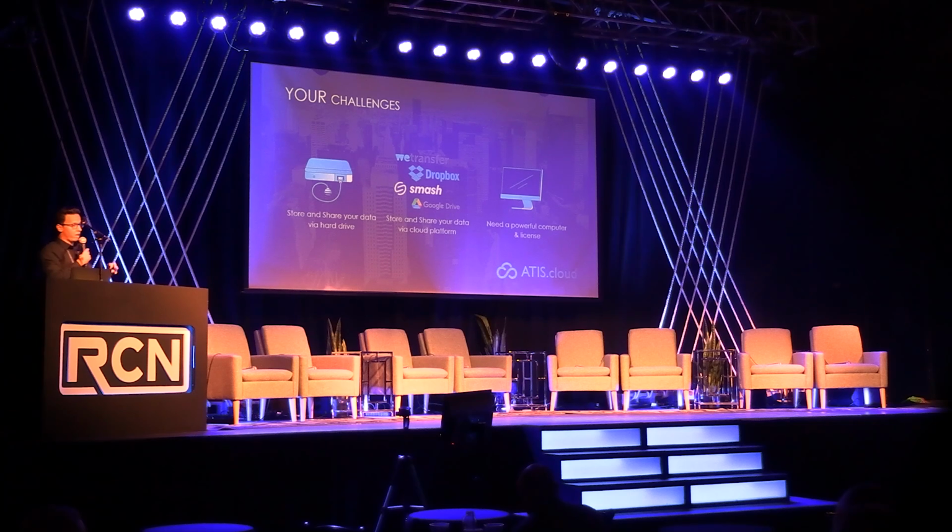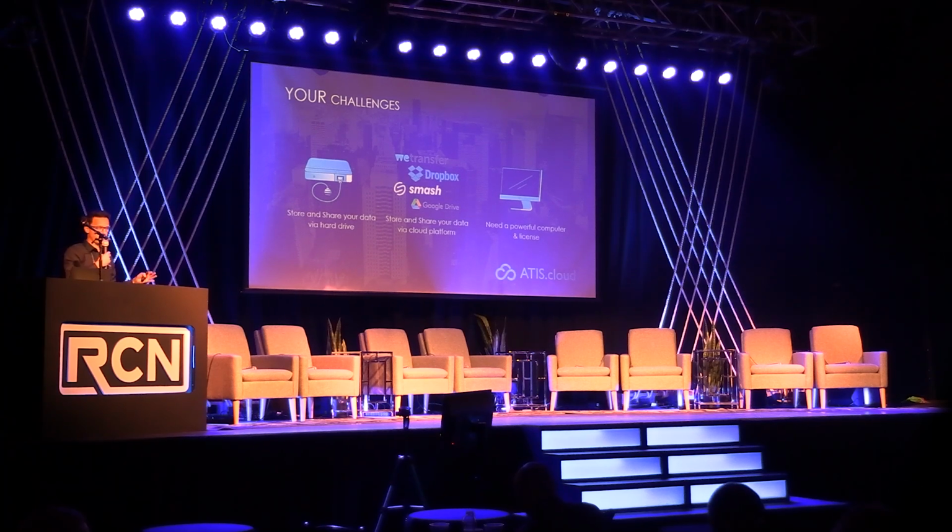Atis Cloud helps you answer all these needs, and you need only an internet connection and a browser to work on the point cloud. You don't need a third-party software installation to be able to use Atis Cloud. It's really a plug-and-play solution where you drag and drop your data, and you're all ready to go.